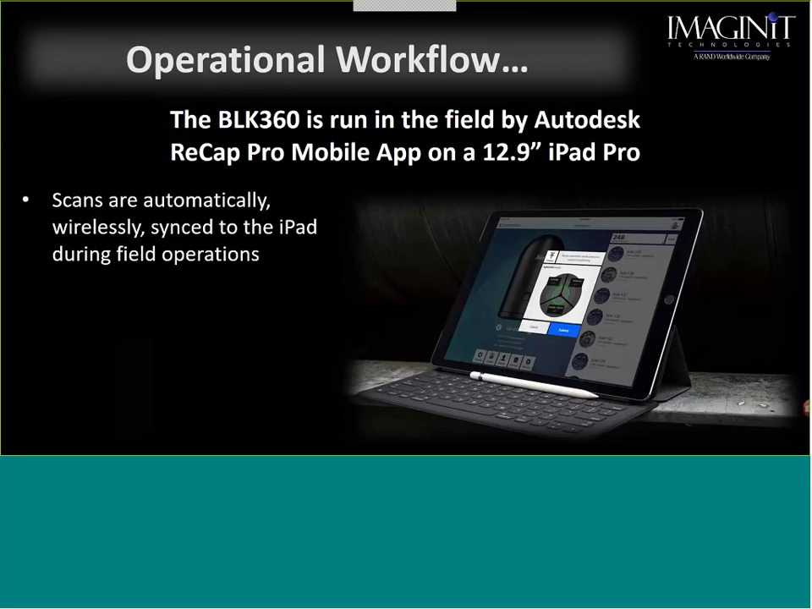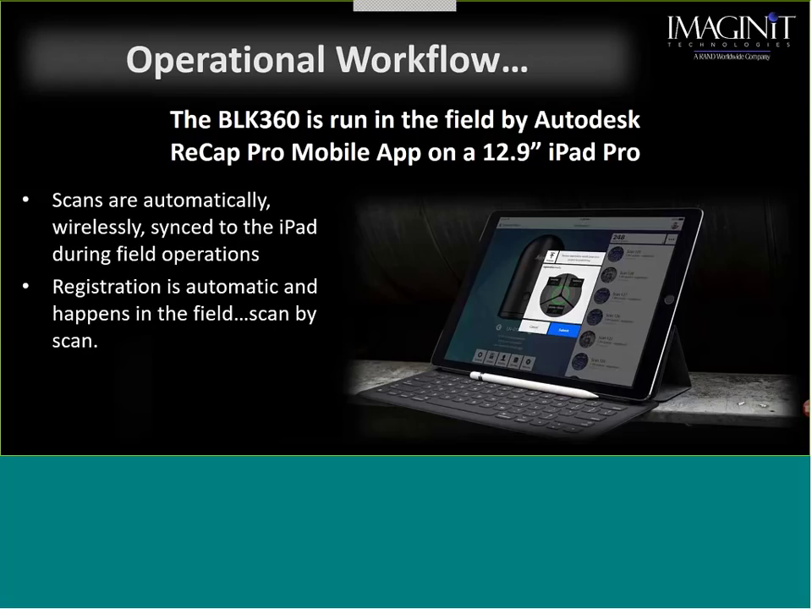Now, when we use the workflow, we're going to call it workflow number one. When we use workflow number one, basically I have the iPad, I have the BLK scanner, they're wirelessly connected. I go out, I set my scanner up, I stand near it with the iPad, and everything that I do is going to be wirelessly done from the iPad. When I set my project up, I connect to the scanner, I hit start.